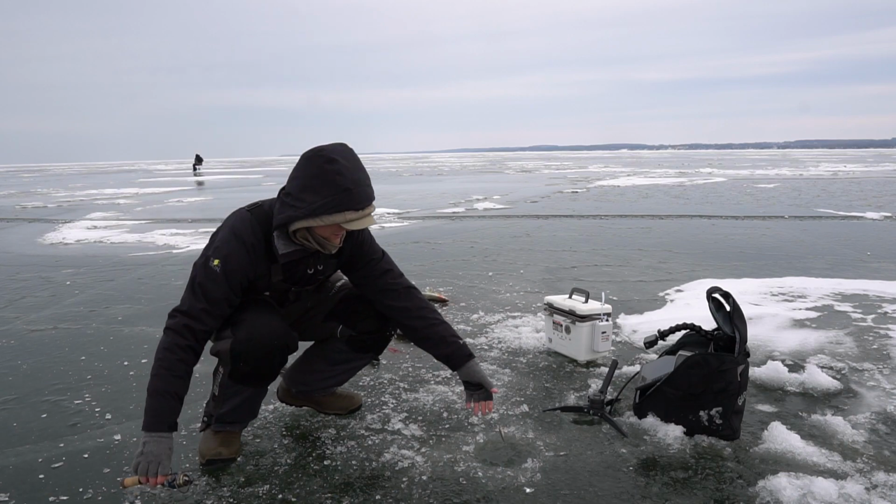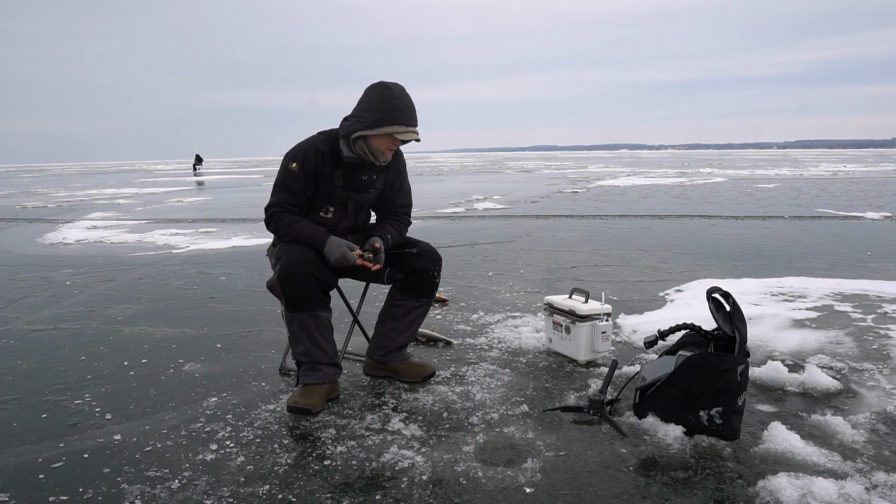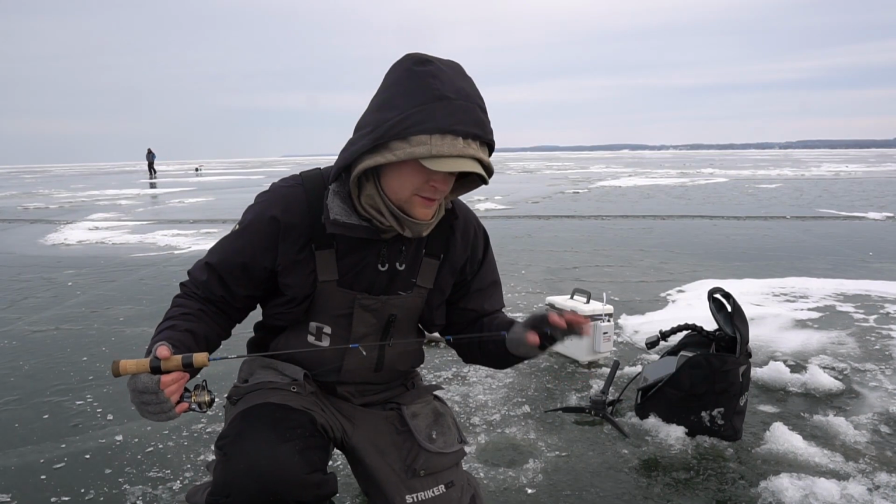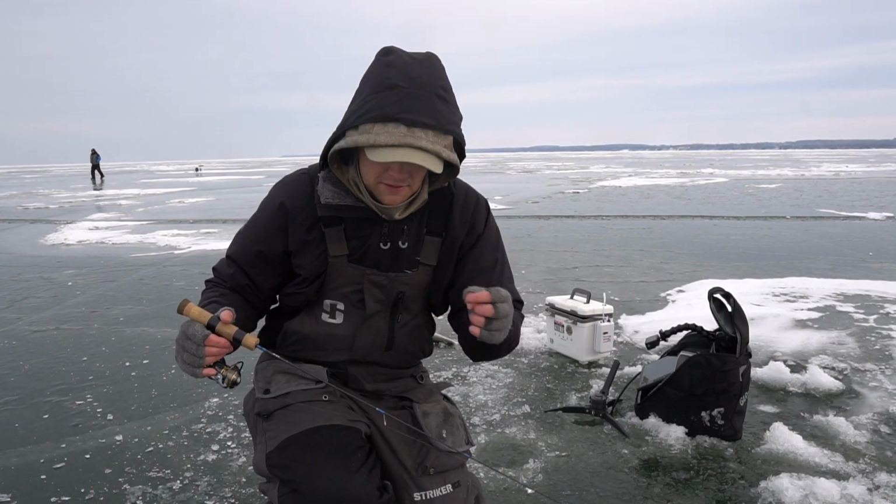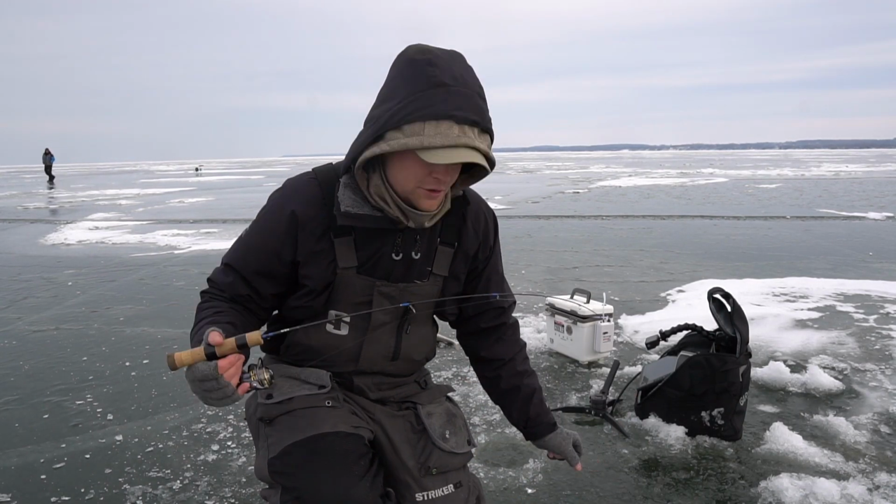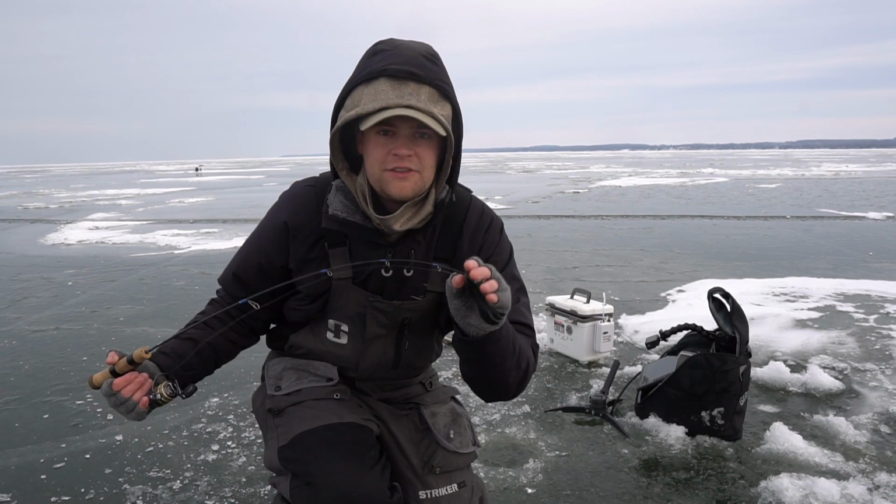Finally, after I don't know how many fish, a lot of the same ones came back, but when you're fishing on bottom, it's hard to tell if they're actually eating it because a lot of times they'll just pin it right to the bottom. Sometimes you'll lift up and you'll feel weight, but it's really important to have a rod with a very soft tip.